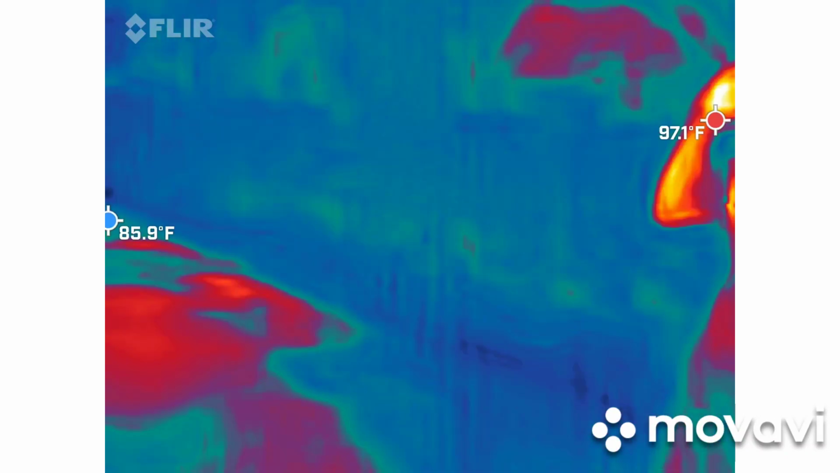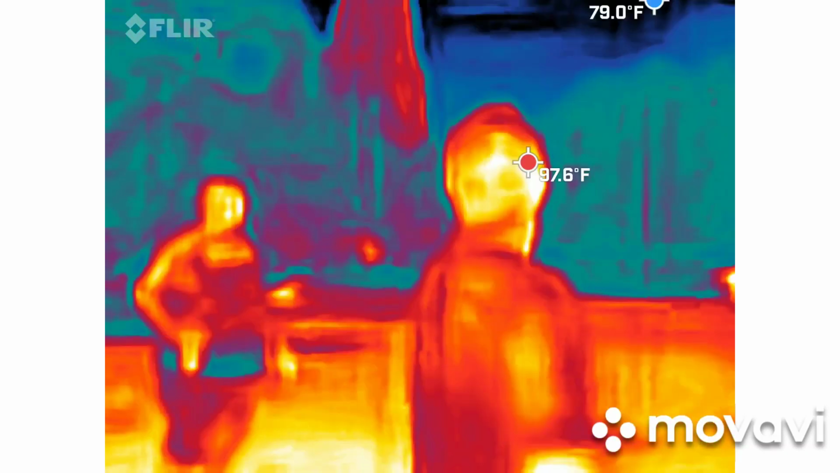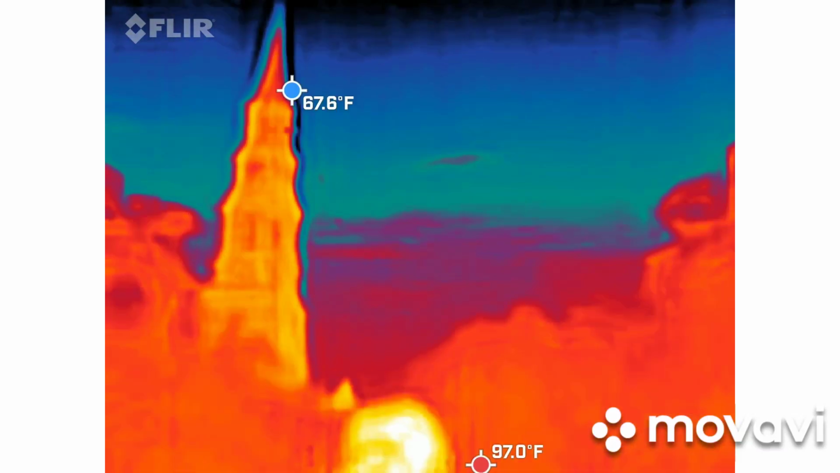Where I take a break. By the way, if you guys are picture people, tourists, it doesn't get any better than that. Two nights away from a full moon. On a full moon night, we'll actually be on the other side of the steeple.